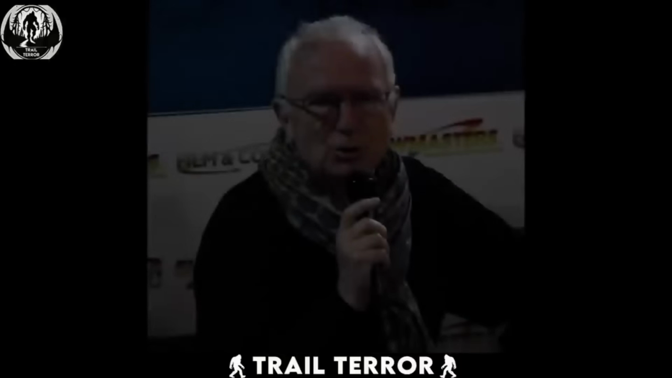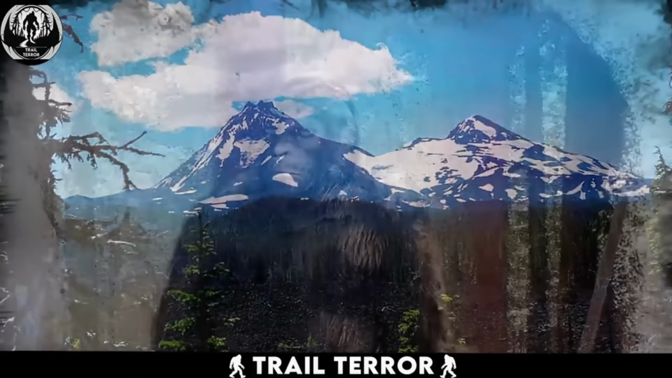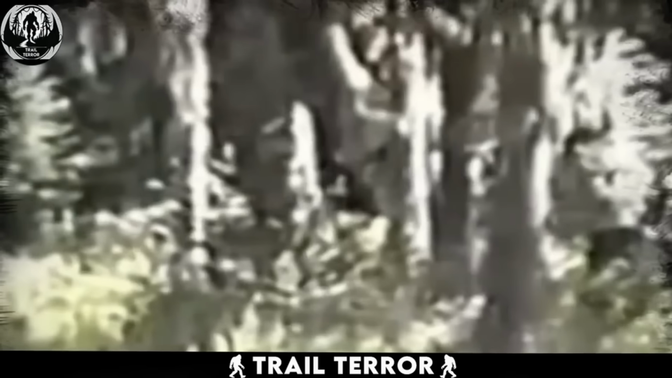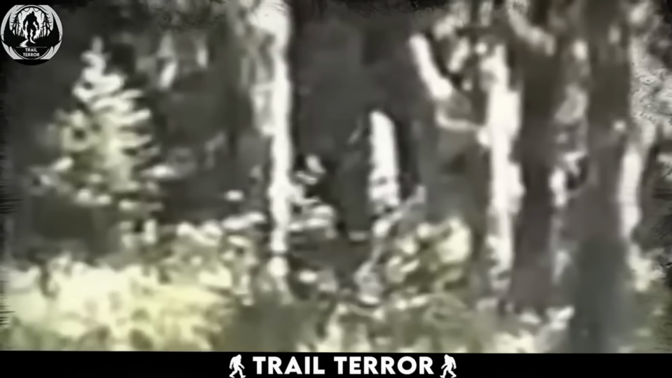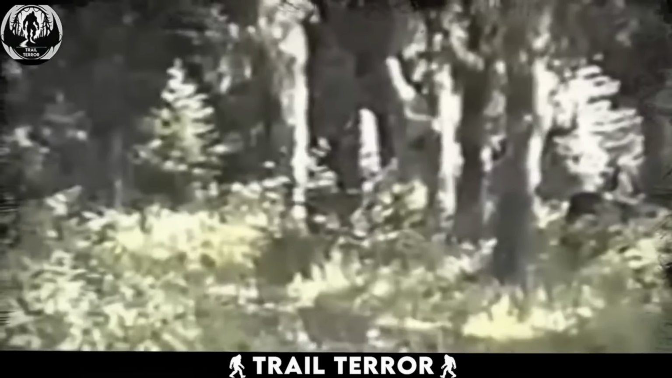In 1994, Paul Freeman, a renowned English actor, while conducting research in the Blue Mountains of Oregon, captured compelling video footage of a possible Sasquatch. In this recording, taken by the actor himself, the camera focuses on the distant woods. Suddenly, a tall, dark figure resembling Bigfoot emerges, casually strolling and crossing through the woods in front of the camera. Oh, there he goes.